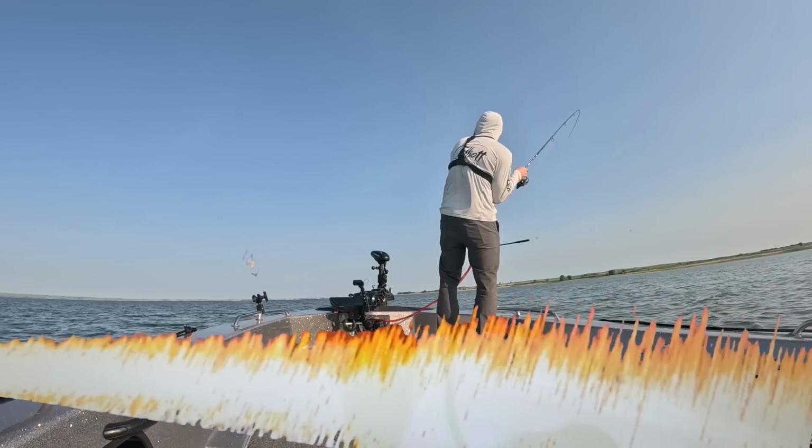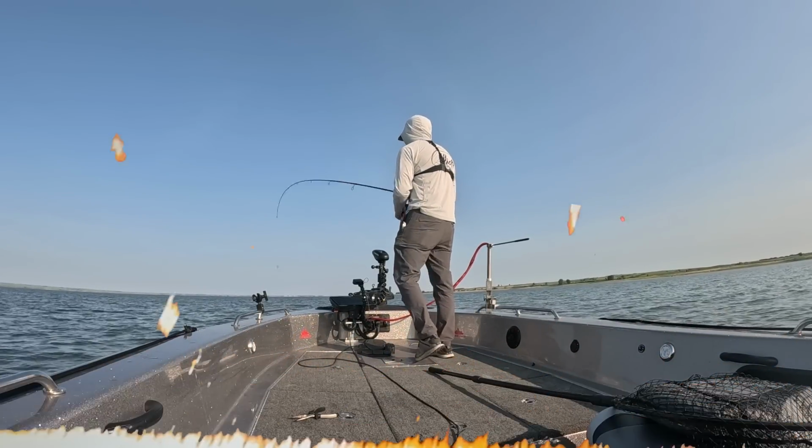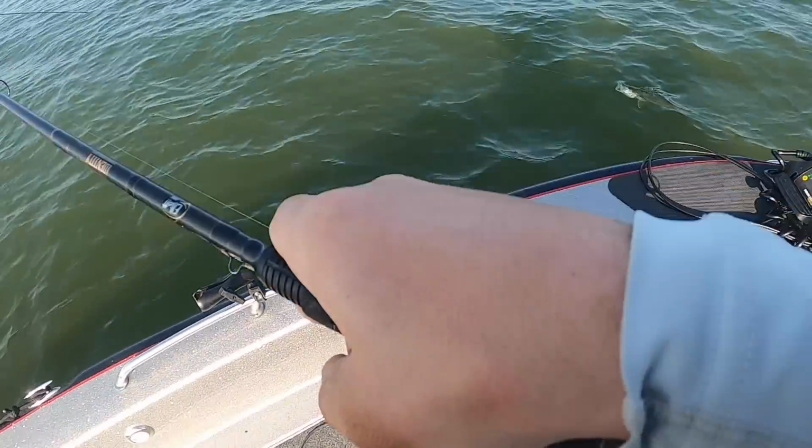Wow. I just about gave up on that one. Just about gave up on him. He kind of followed it in quite a ways. Another nice fish.